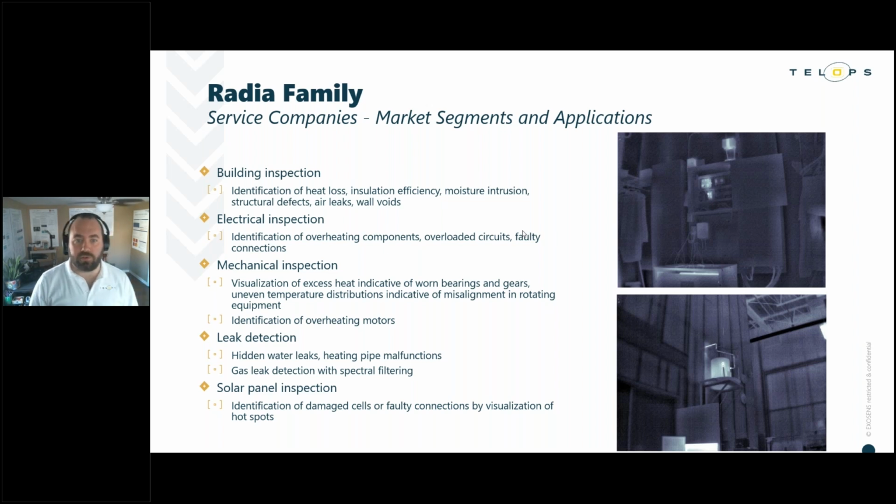There's a wide variety of things you can do with an infrared camera when you're doing a home inspection, for example. We can also apply Radia to electrical inspections, identifying overheating components, overloaded circuits, faulty connections, mechanical inspections, leak inspections, solar panel inspections. If there's something that needs to be inspected and it generates heat, infrared imaging can be a great tool. And I think the Radia family provides a unique combination of scientific imaging performance, ease of use, and really value at the end of the day.